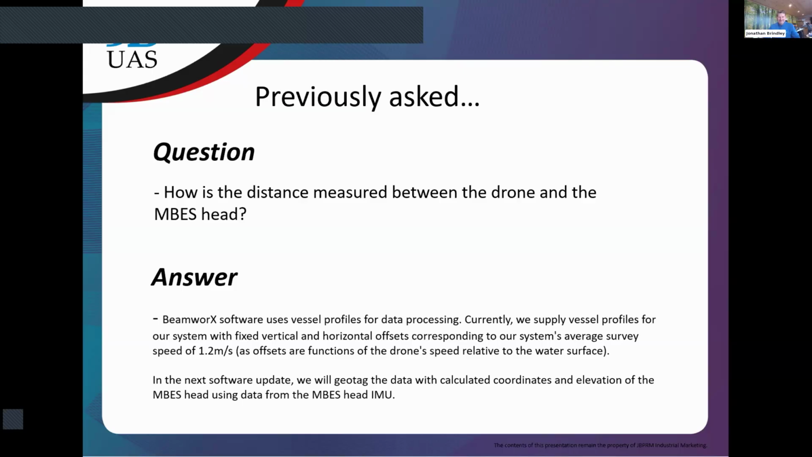That's good. Yeah, that makes things a lot easier. It's really good because with the currently published release, data in turns, for example, is useless because speed can be close to zero, the multi-beam head will be just below the drone, and those offsets will not be valid, of course. Good. Well, that's good then. Look forward to that.